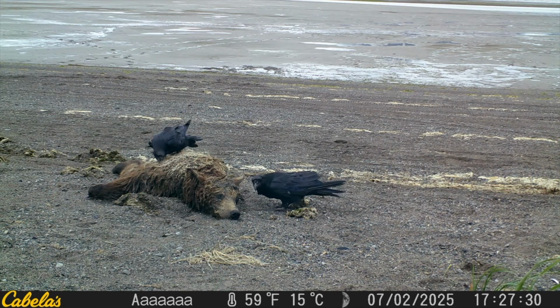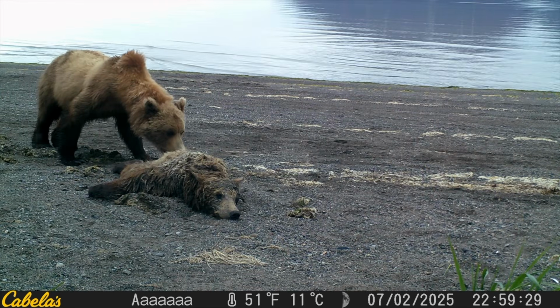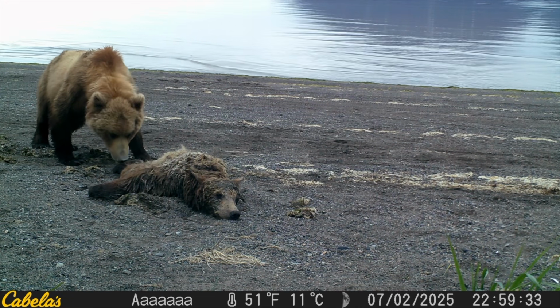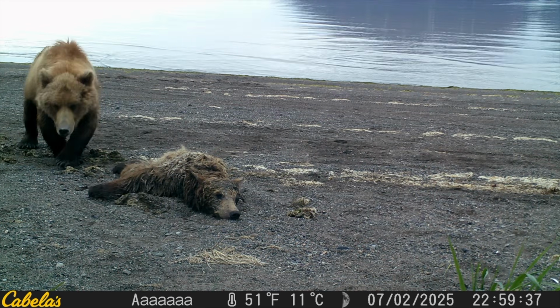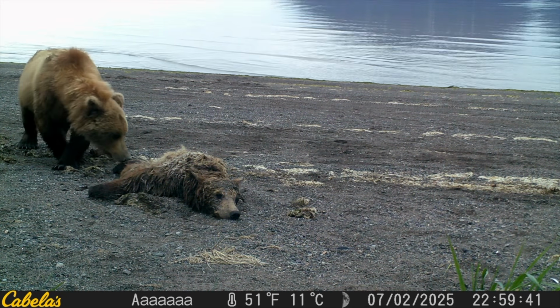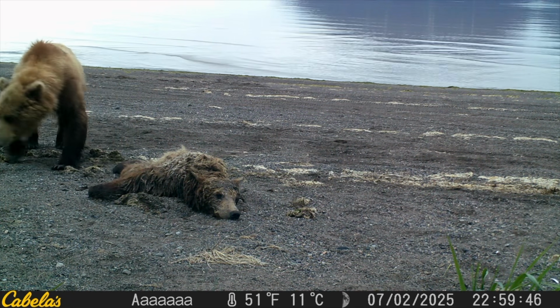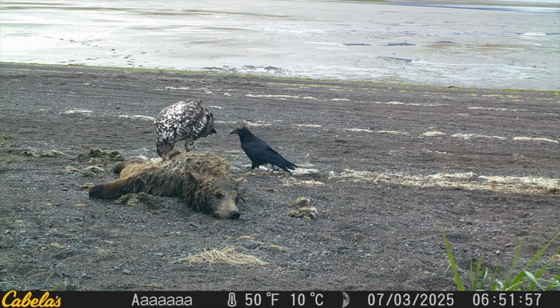The first arrivals were the ravens, which almost always in the wild are the first ones to discover carcasses. We also had other bears sniff it. I'm not sure, but this bear didn't have any interest in trying to eat the bear. Although bears would definitely prey on each other and eat each other, and it's definitely a food source, this bear didn't want anything to do with it.